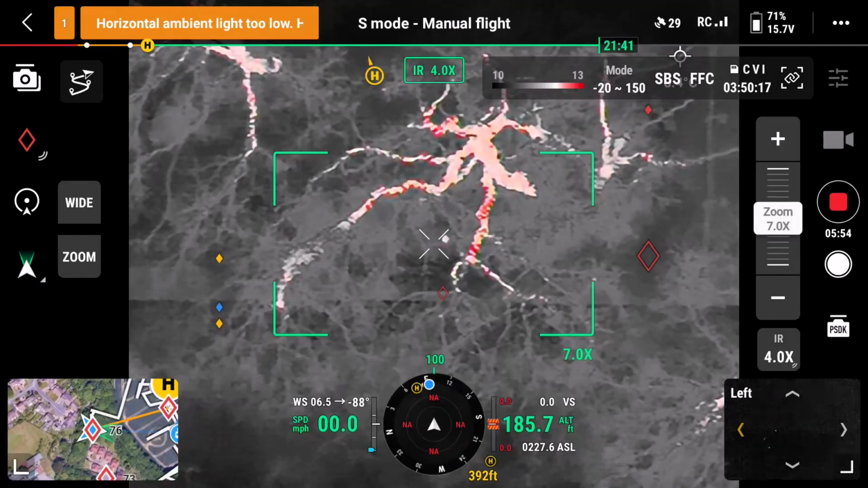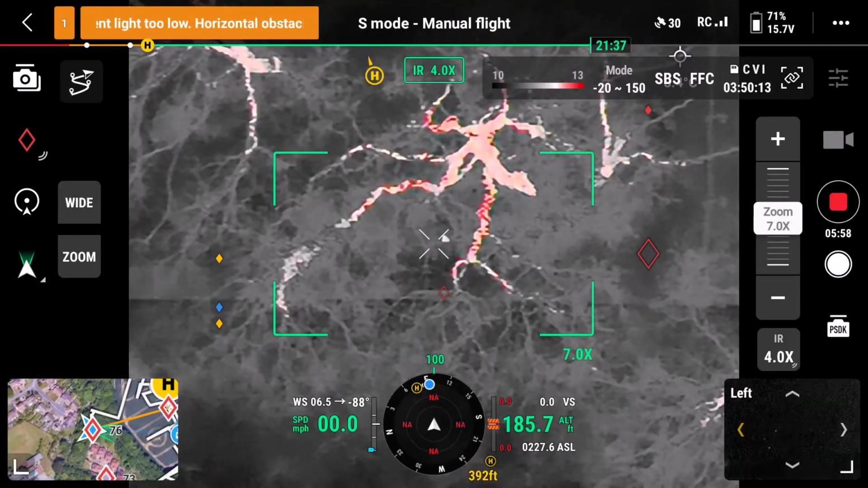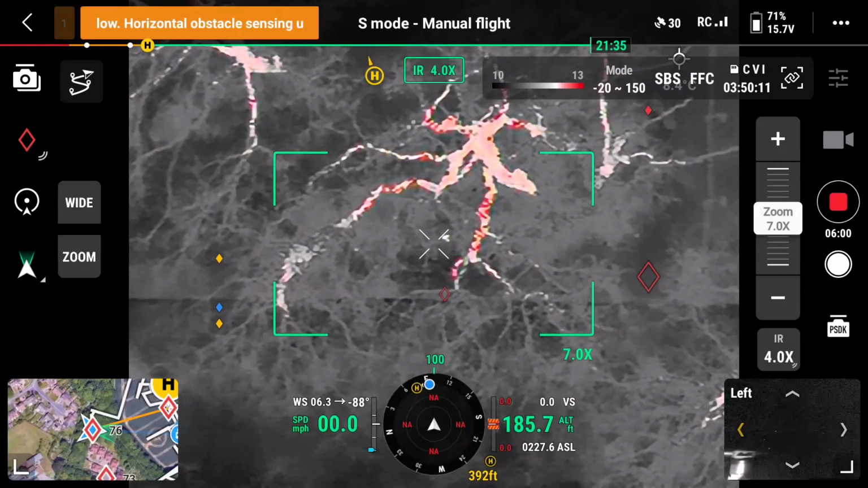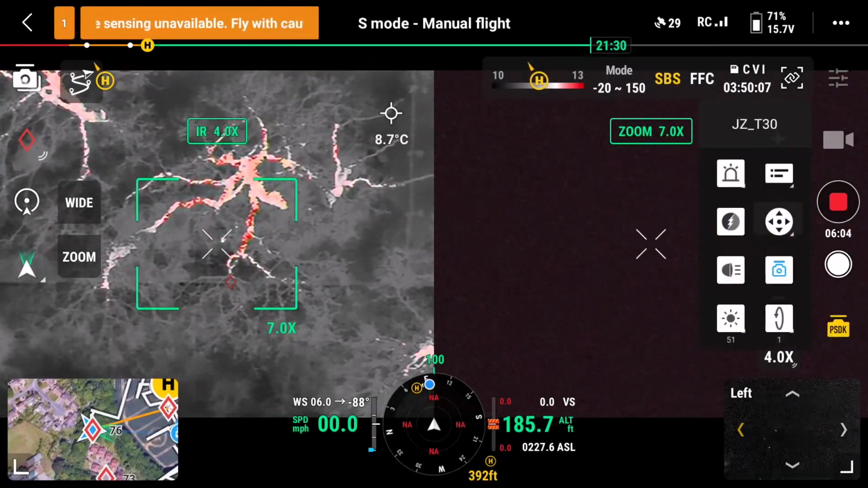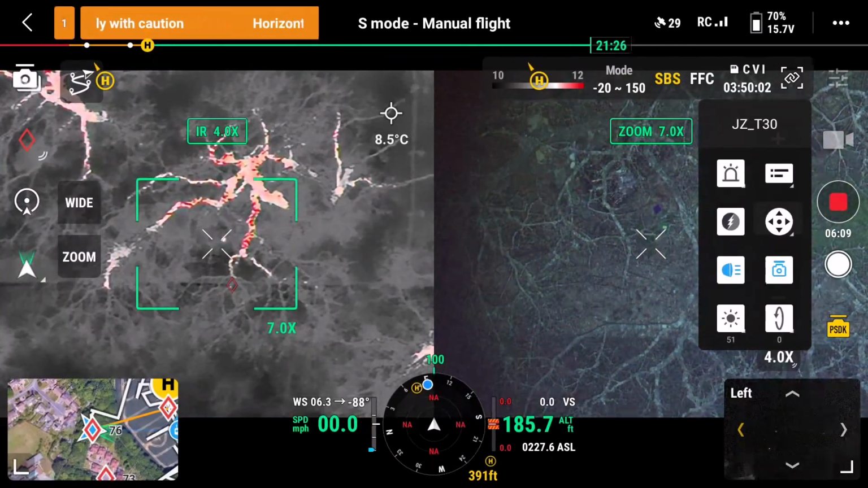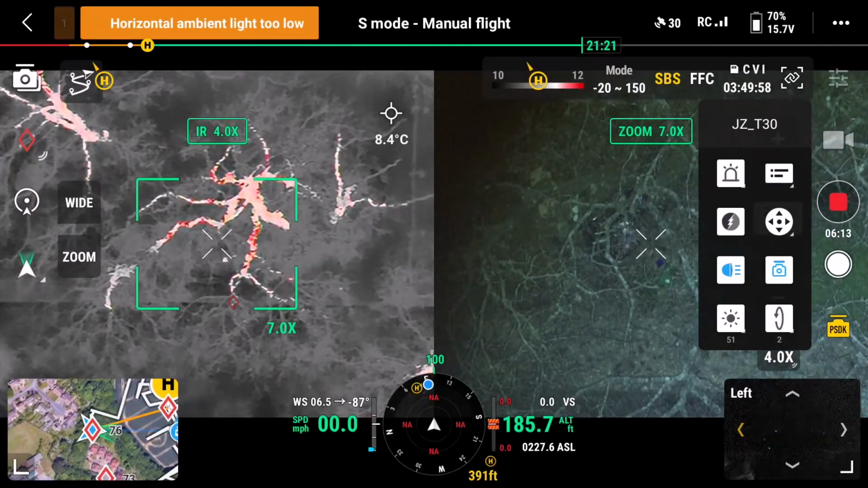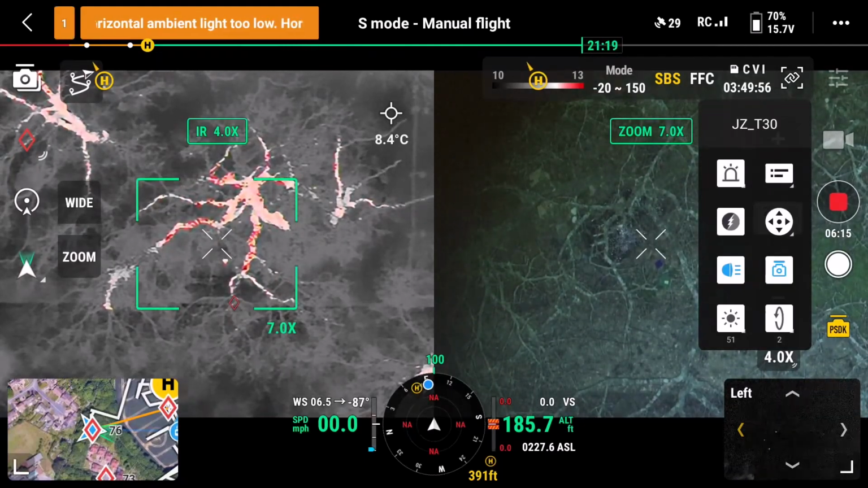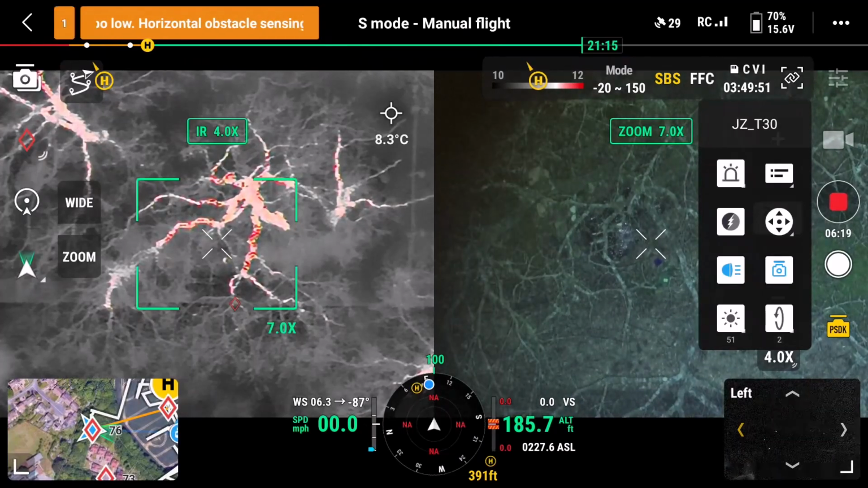I'm going to hit the beacon in a second, just to see if you can do a trace. Hold on, let's put me on to SBS, there we go. Okay, beacon on. On closer investigation, I put the spotlight on, and it turned out to be a pool of water. Can you see? That's why it was shimmering as well. Take a photo of that. There's a bugger in it.